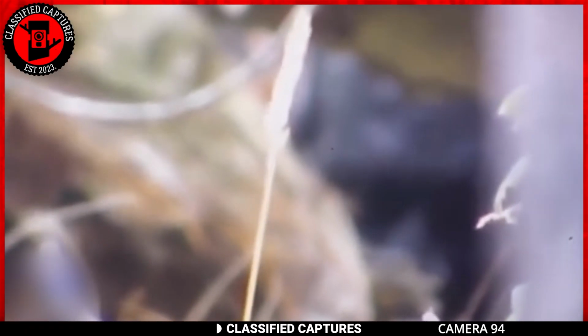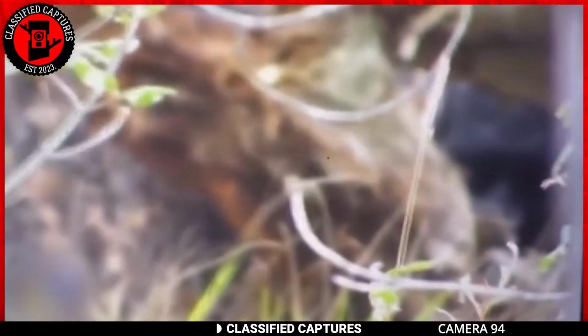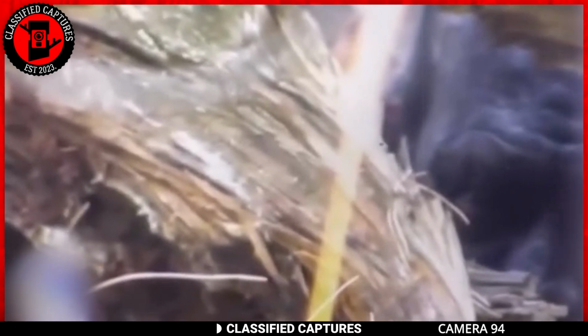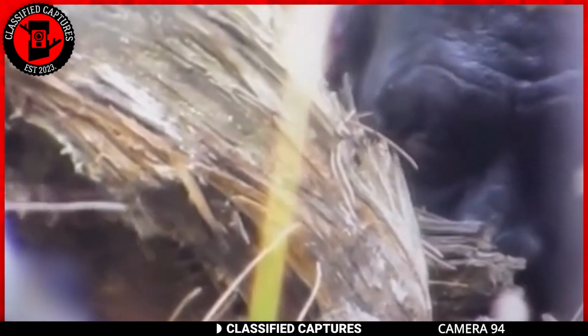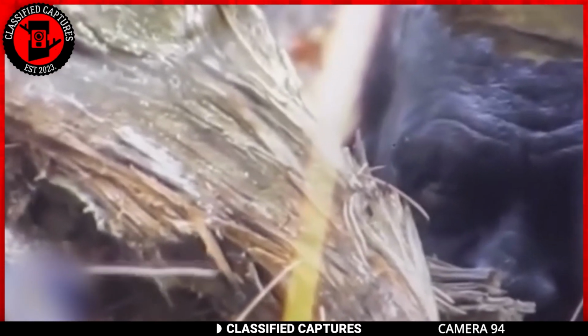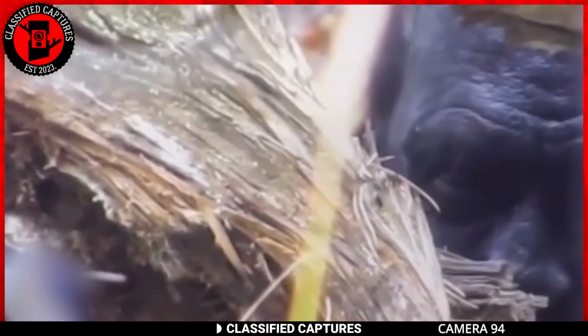Looking at the footage, I guess we all know who the big guy is. Yes, you thought right, the legendary Sasquatch. Sasquatch lore is characterized by tales of large, hairy, ape-like beings that are said to inhabit remote wilderness areas. While there have been numerous reported sightings and anecdotal evidence, the existence of Sasquatch remains a mystery.